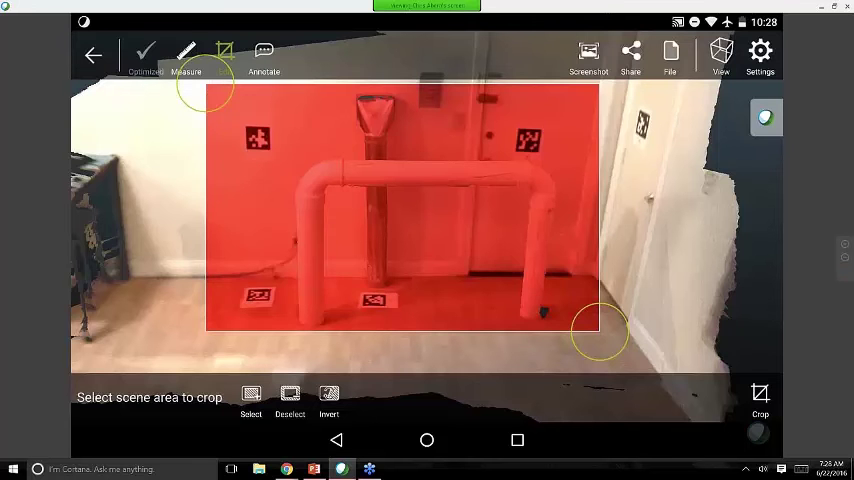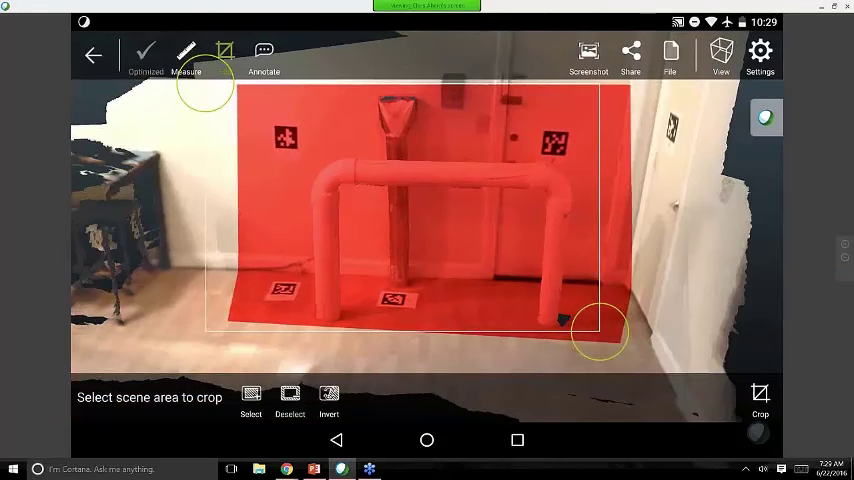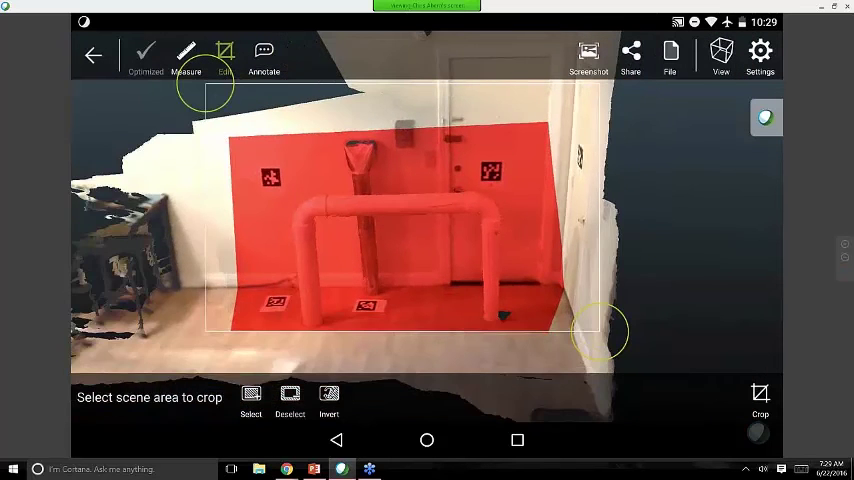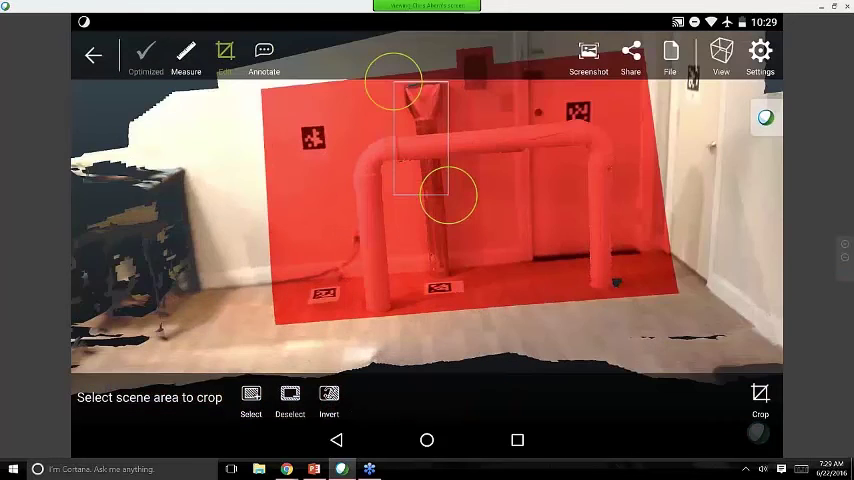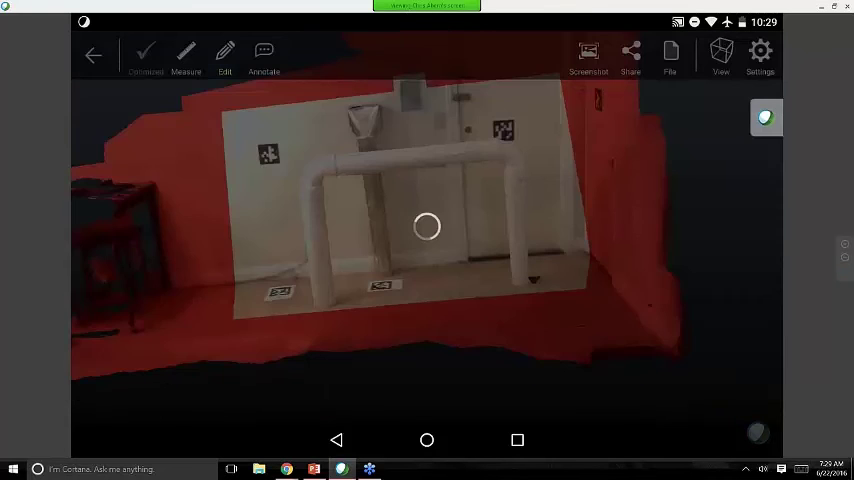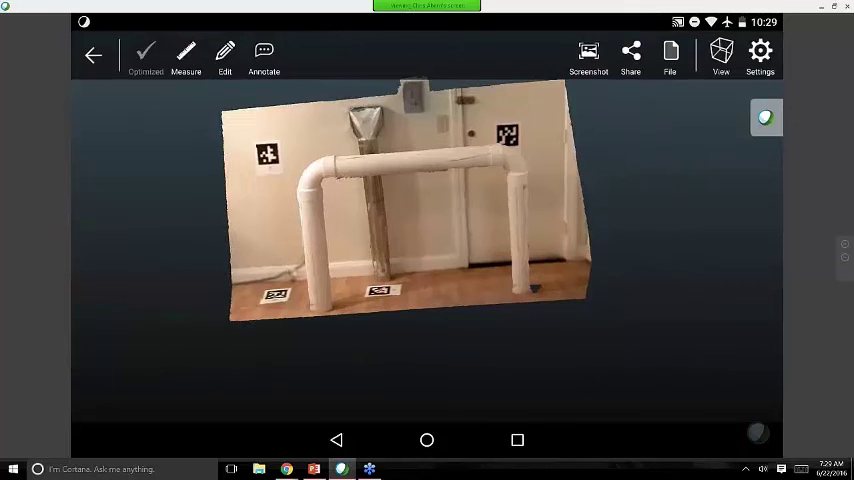Now I've captured this full area in 3D, and let's say that I actually wanted to include this metal panel here. It's a multi-crop capability, so I can zoom in, adjust, and hit Select again. Now I've added that area to my cropped scan, and next all I have to do is hit Invert and then Crop. So that's a very quick and easy way to clean up your data before you take it off the tablet.